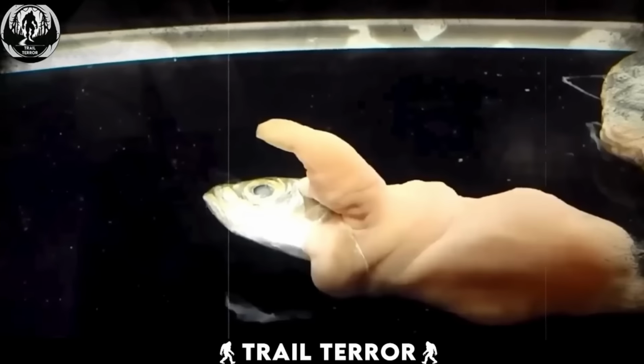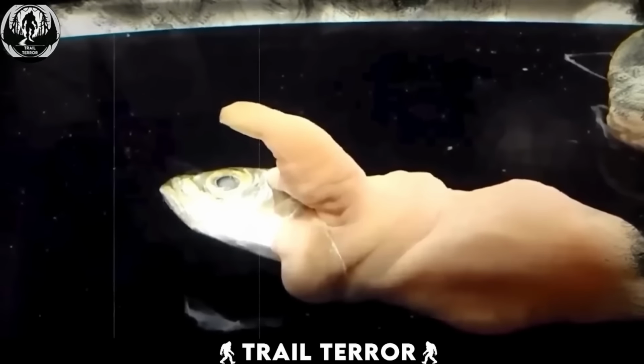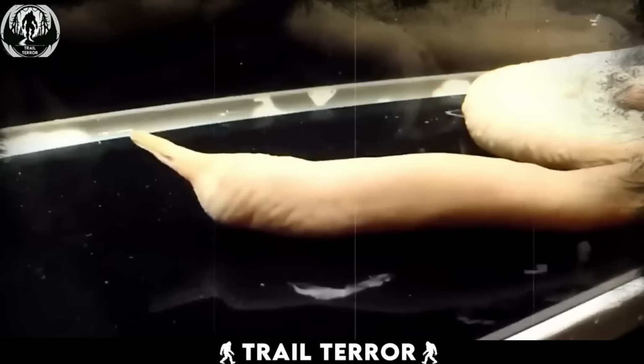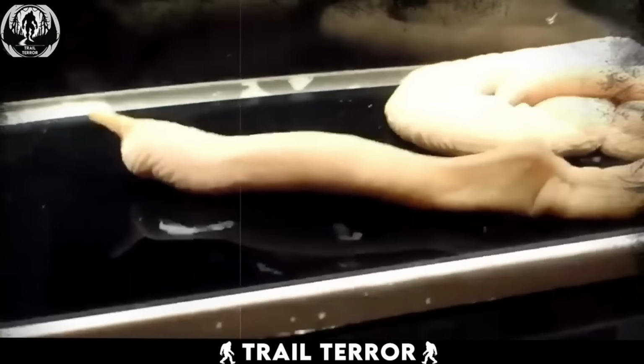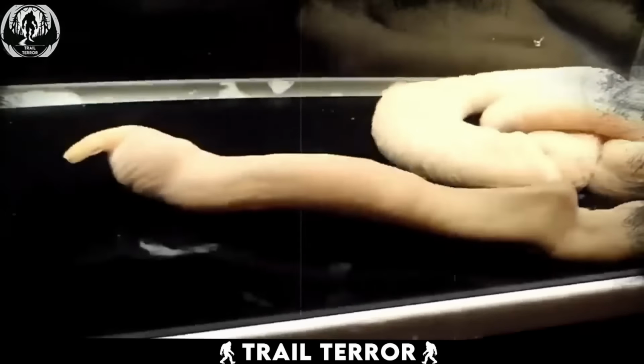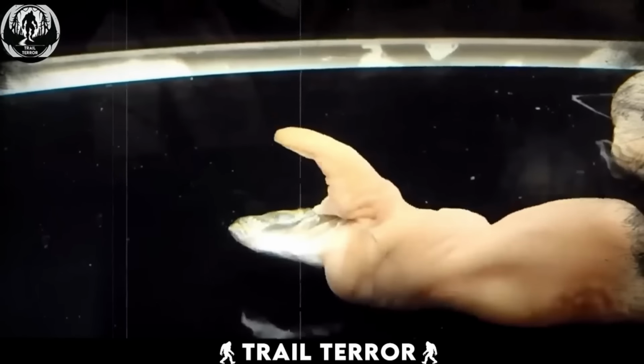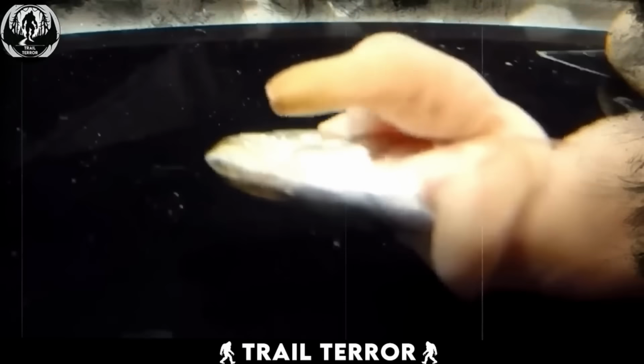The creature appears to be entirely made of skin, boasting a smooth texture across its body. As the camera zooms out, we realize the creature is quite massive, with an elongated body and a snake-like mouth. It swallows the fish whole, and surprisingly, it seems to have no teeth.